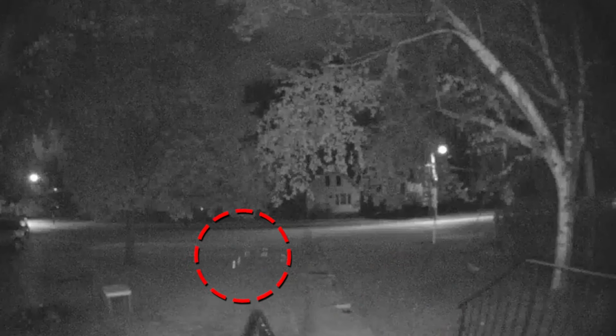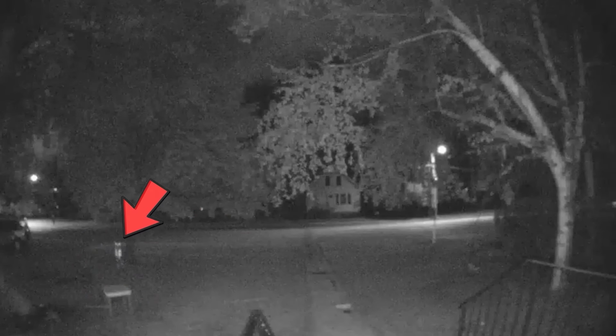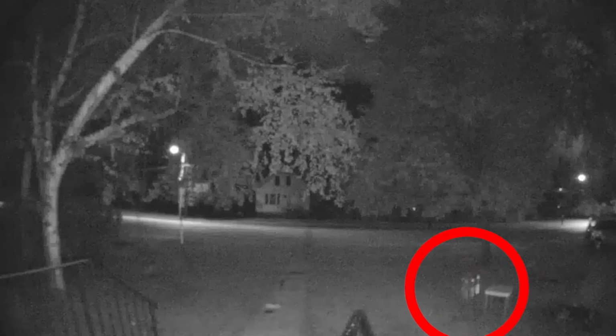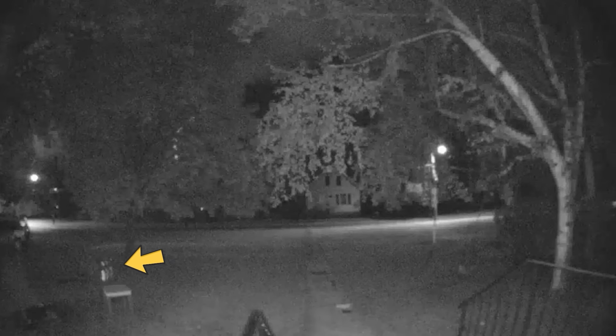Strange lights. Late one night, a strange phenomenon was caught on a Ring camera. At first glance, it appeared to be a small insect flying around the camera. However, upon closer inspection, something seemed off. The tiny creature had glowing spots on its body that were unlike anything seen before.